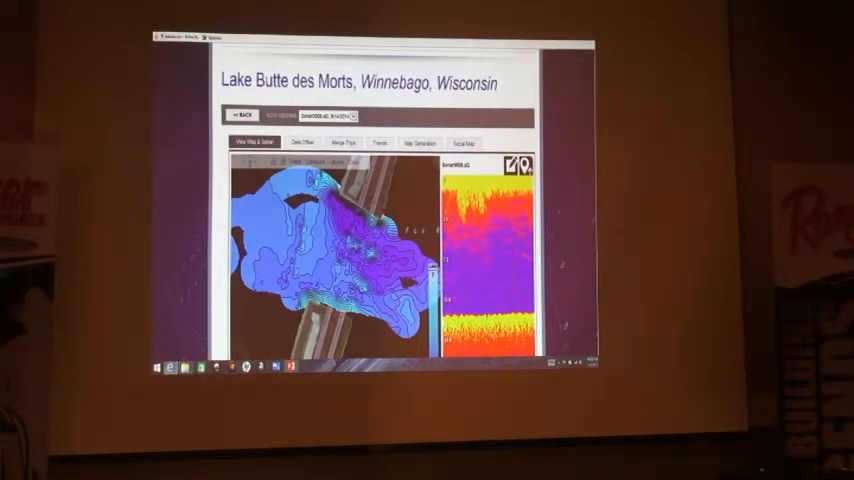If I wanted to put this on my unit, I'd have to have this subscription. I believe it's $99, and I could load this back on the SD card after it was loaded into my computer and sent back to me from Lawrence. It usually comes back within a couple hours. Put it back on the SD card, plug it back into my unit, load it in my unit, and I can have it overlaid right on top of my lake map that's already on my unit.